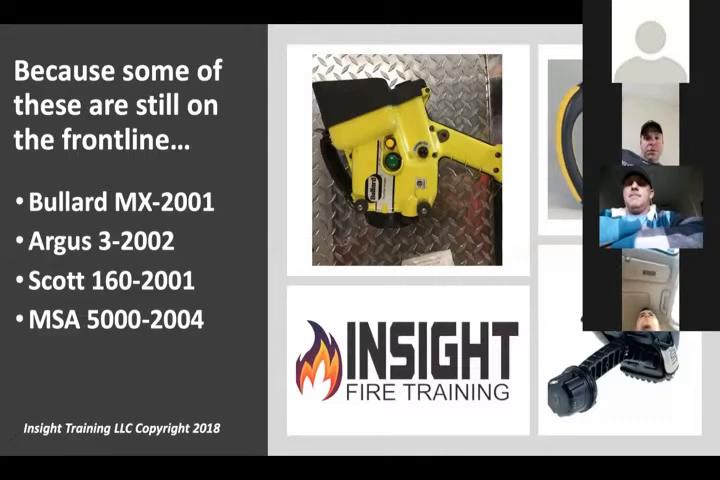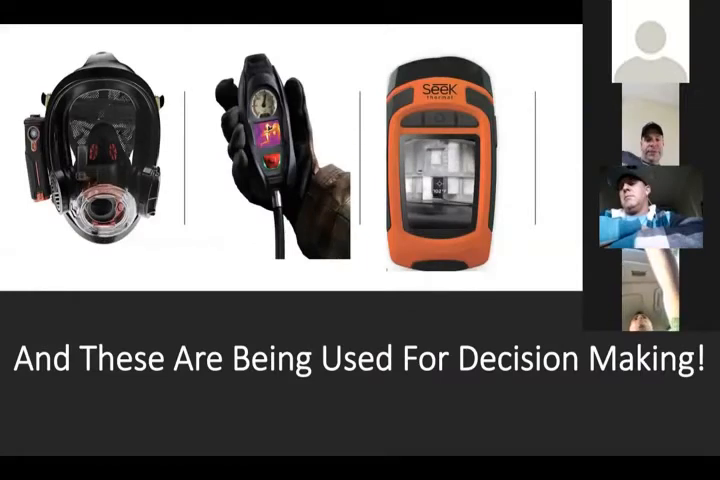That Bullard MX in the top left-hand corner, you can't hold with one hand. Some of you CrossFit guys who swing 80-pound kettlebells might be able to, but if you hold it straight out, it's a booger. It's like a black and white TV on a stick. It's heavy, okay? And you can't see very far with it. But when it was new, it was about 30 grand. That's a problem. And here's the other problem, which we're going to cover tonight.